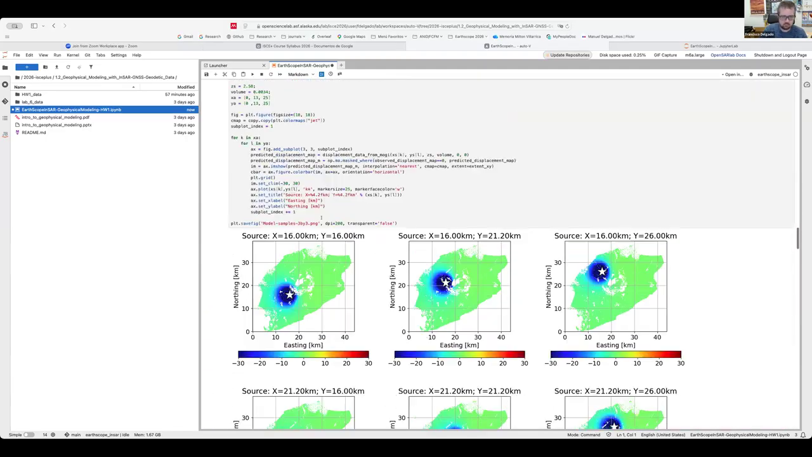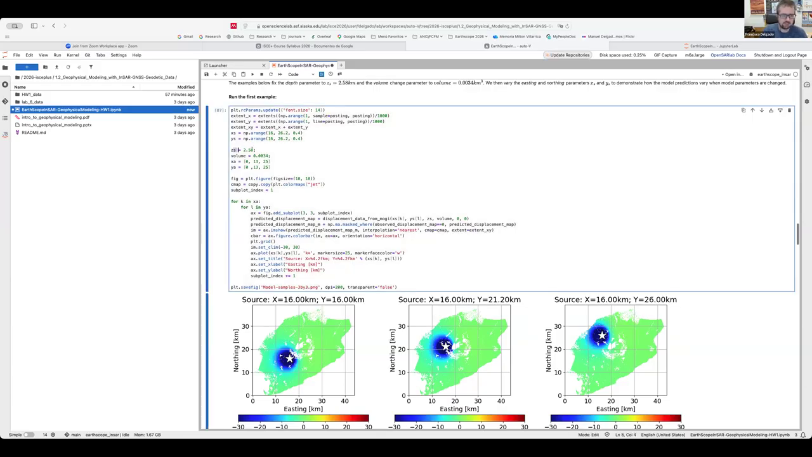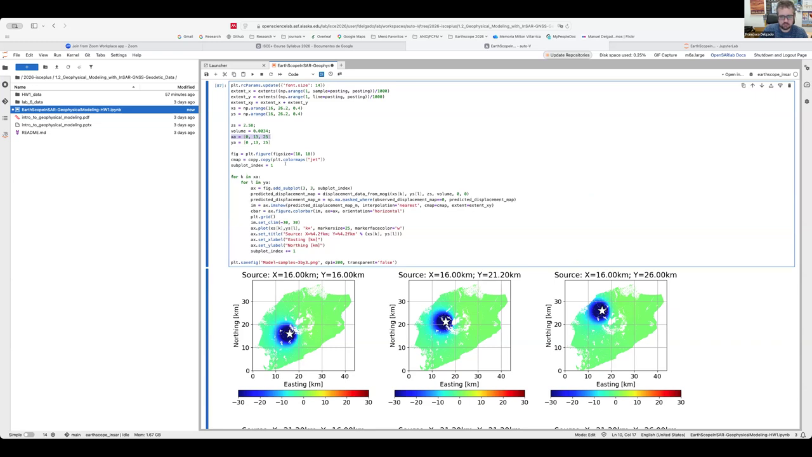So in this code, the source depth is in kilometers. The volume is in cubic kilometers, the volume change, and we are defining and plotting for 9 combinations of source locations, which are spaced every 13 and every 12 kilometers.